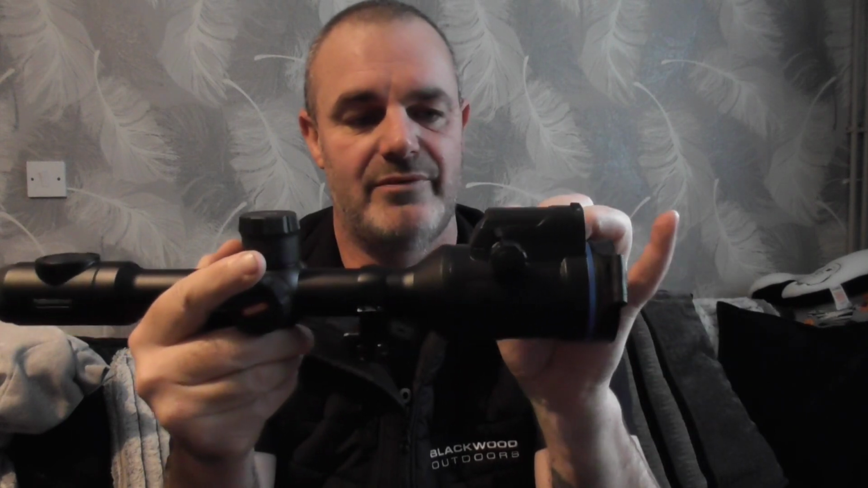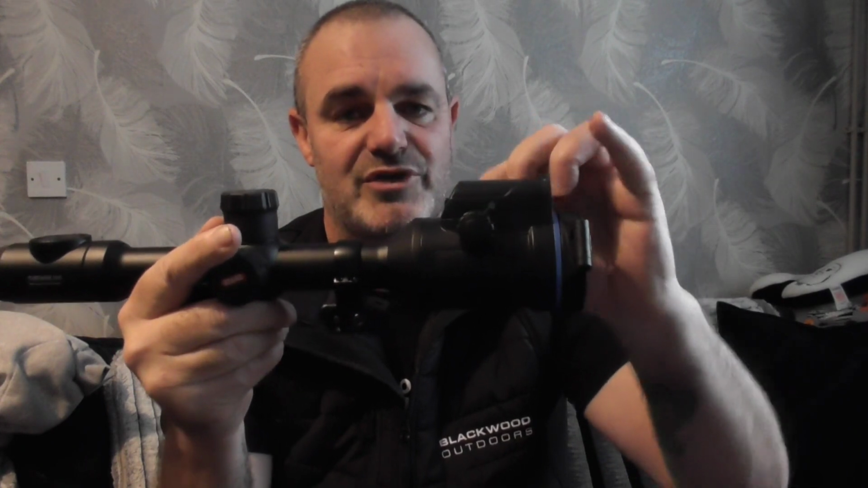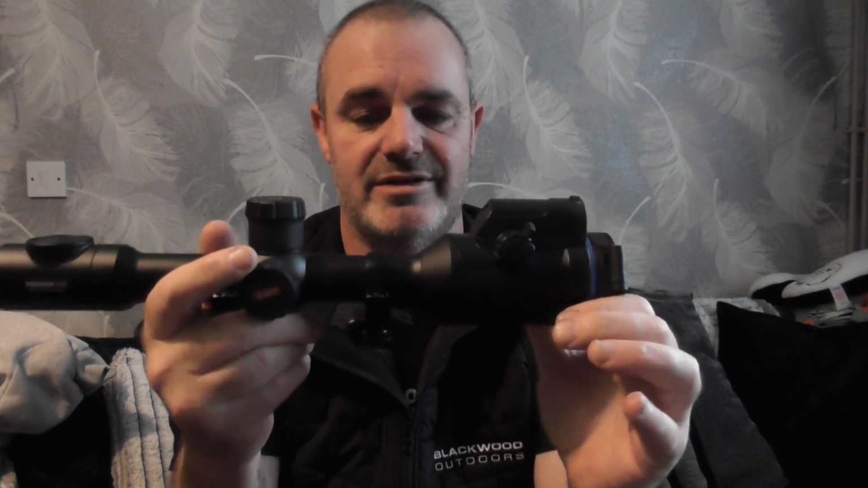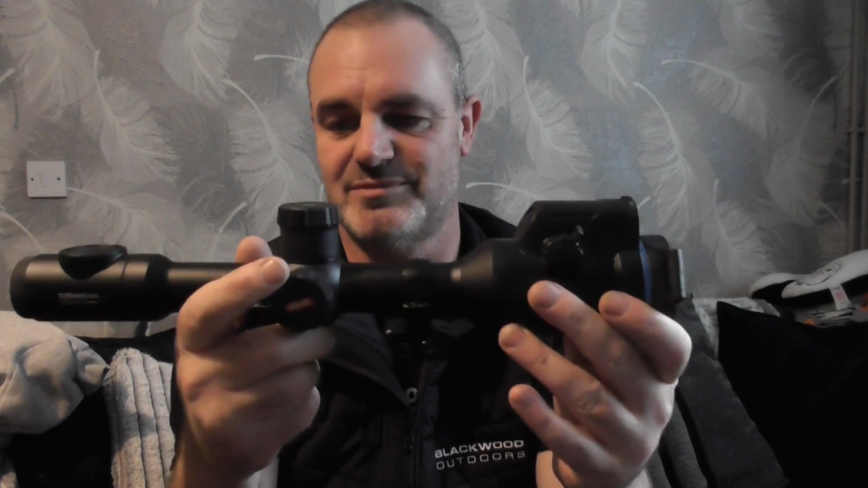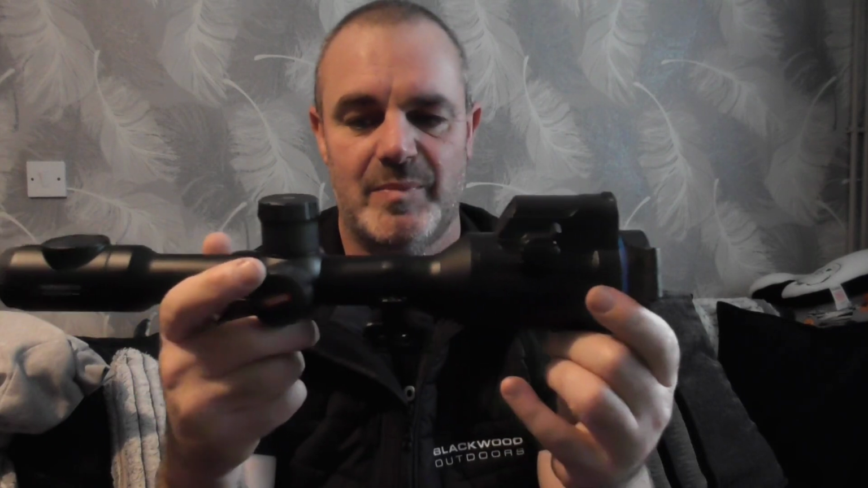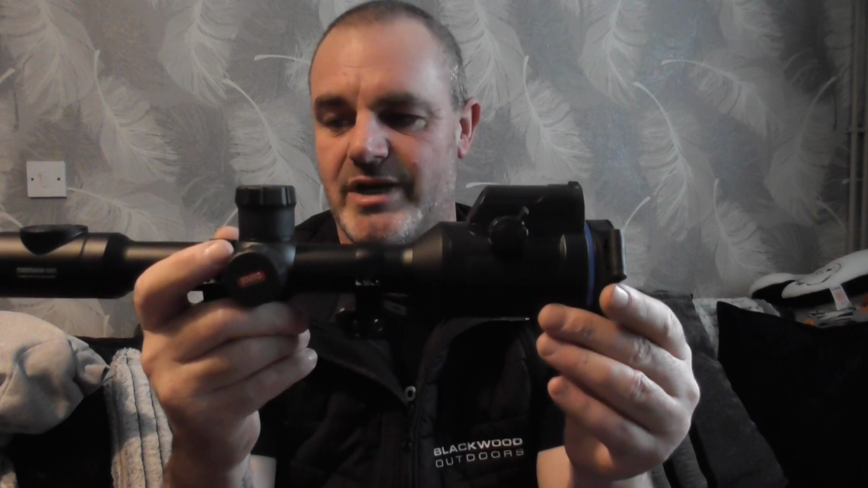The fox that Clint shot was out of focus. It wasn't nothing to do with the scope. I did actually forget to tell him about the focus throw levers on the side there. That was actually my fault, because it was literally its first trip out, and I just wanted to see how it performed. I didn't tell him about it, but yeah, it would have been nice to have used it in colder conditions just to appreciate how good the 640 sensor really is in the scope.